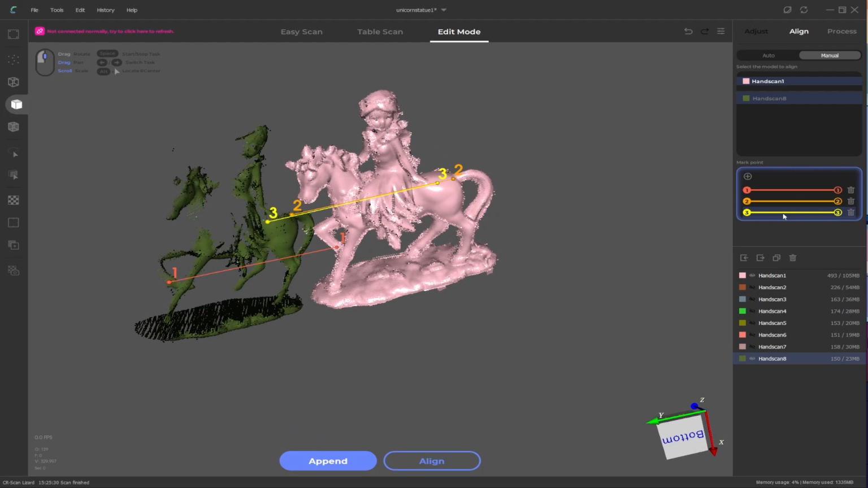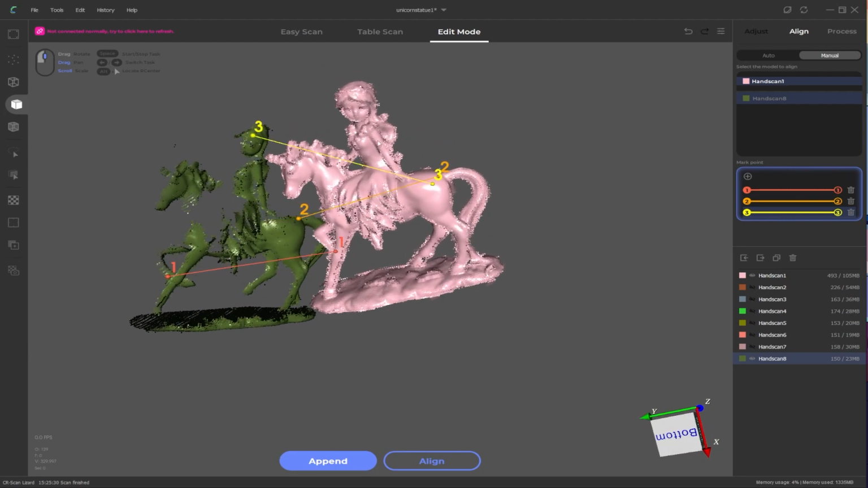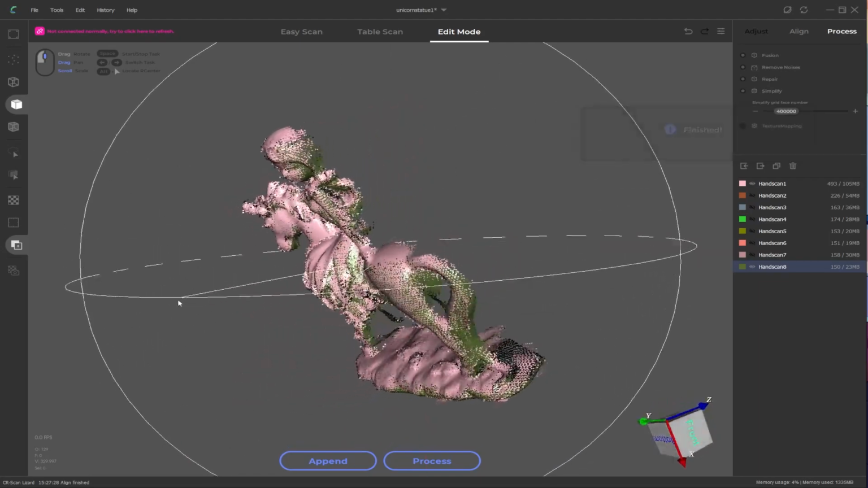And then our final reference line, the third one, let's do something up the top higher. So probably on the forehead and on the forehead. And then we can click on Align. And you can see that's done a much better job.